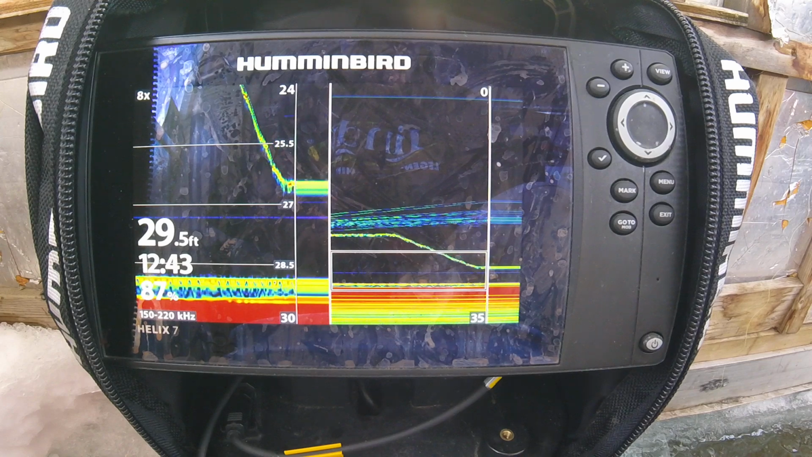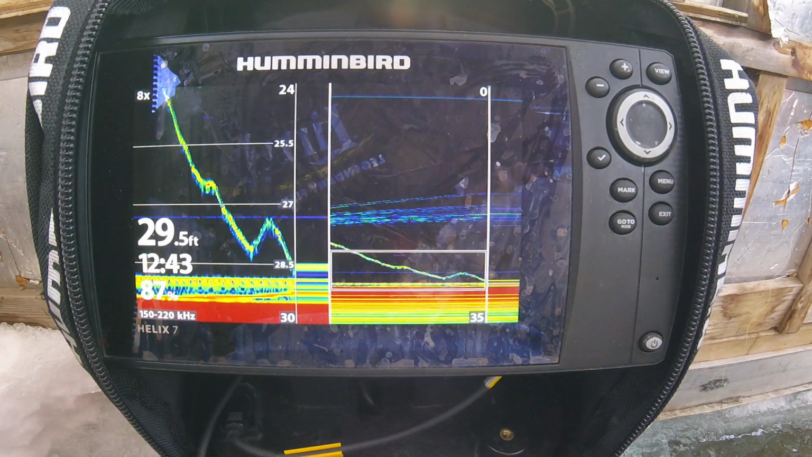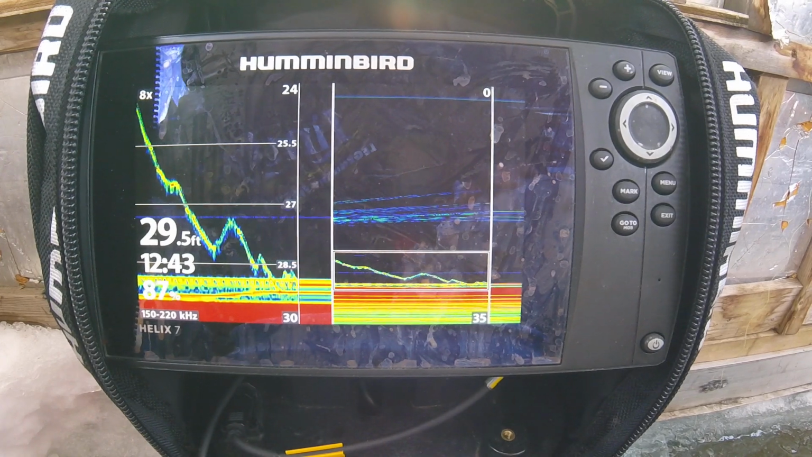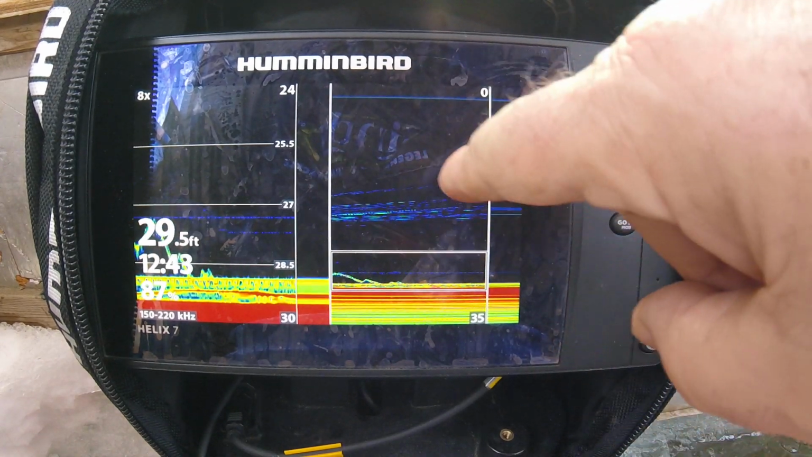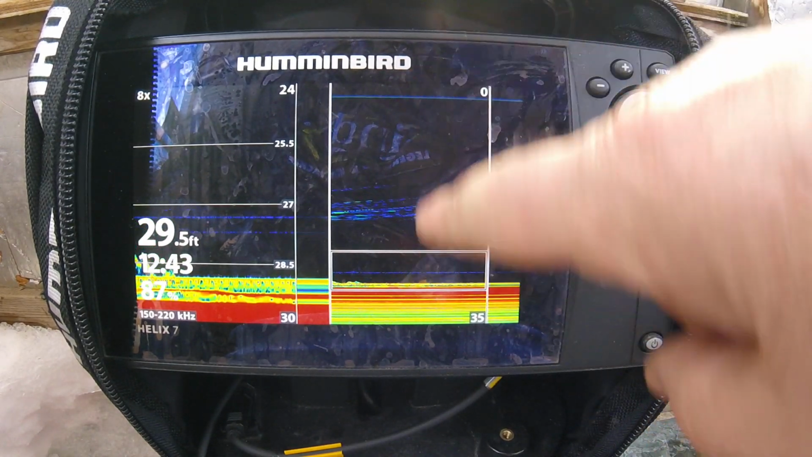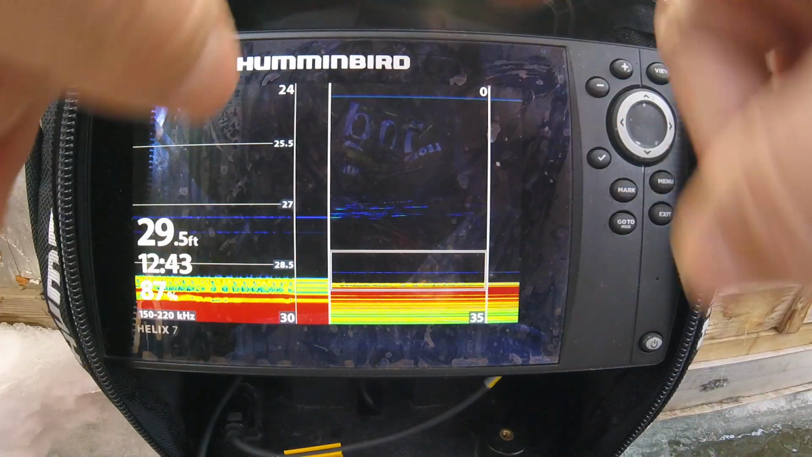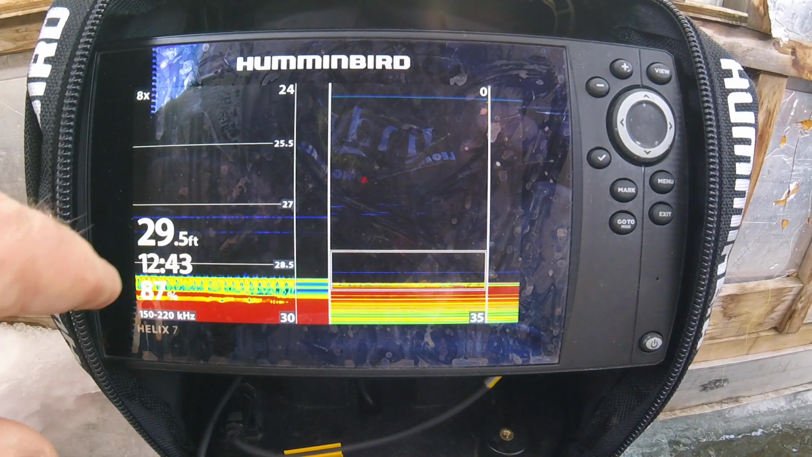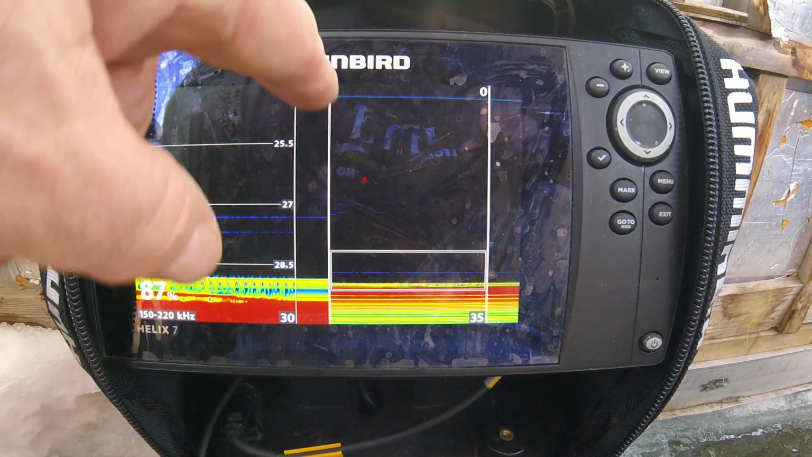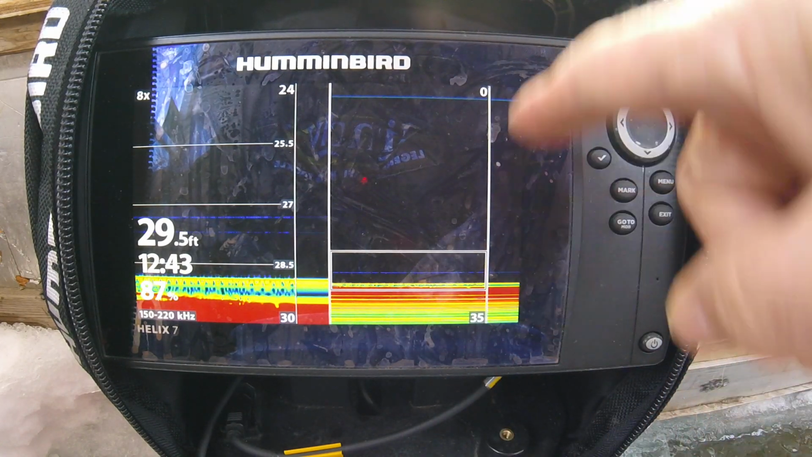Now you can change. I'll get my line back down here. You can have this be skinnier. Oh, by the way, this column here and this column here is like a straight up and down flasher. This is immediate. This stuff over here is history, but this is just like watching a straight up and down flasher over here and in this column here too.